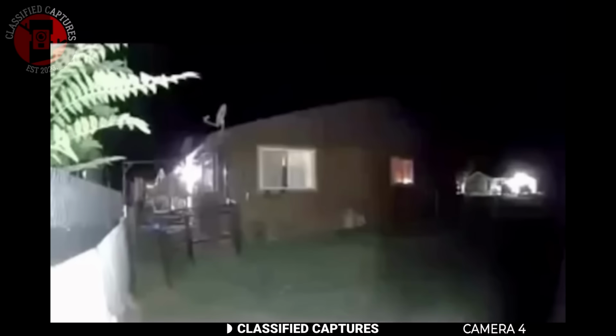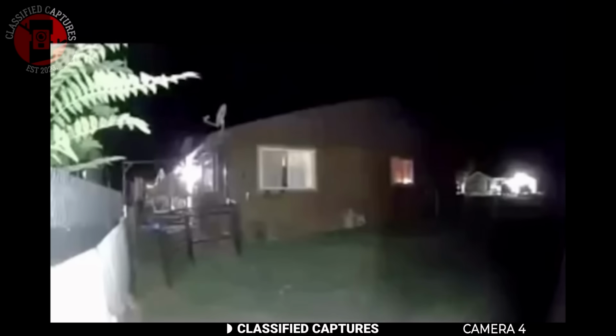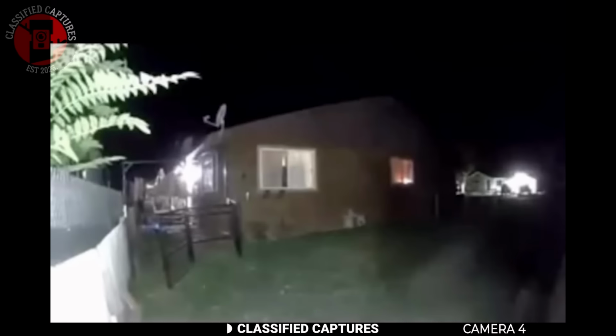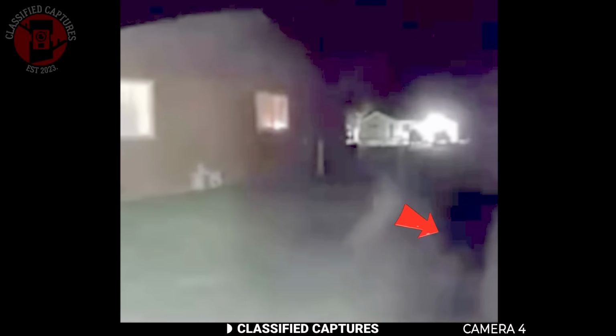A man posted some very haunting footage on Reddit. It came from the security camera at his grandmother's sister's house. In the footage, it's late at night, and the camera is facing the yard in the house, but something eerie appears that night. You can clearly see a strange, ghostly figure moving slowly toward the house, and when the footage was enhanced, it revealed that it wasn't just one figure, there seemed to be more than one.